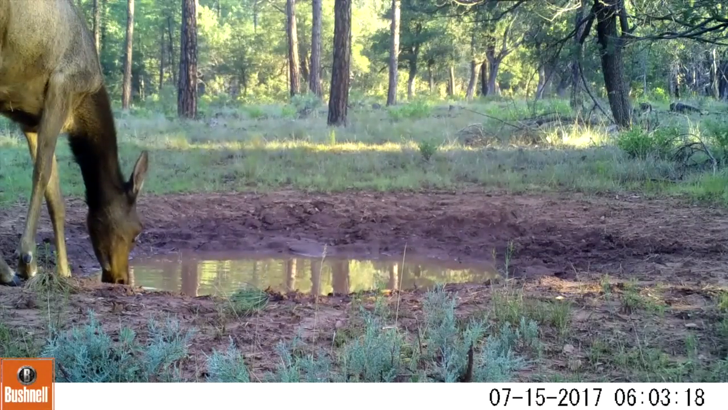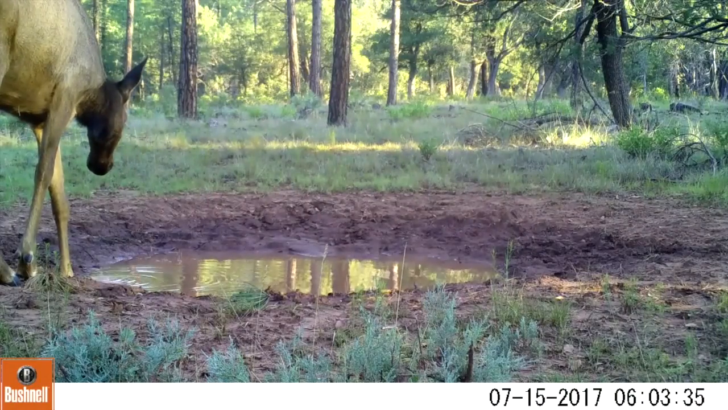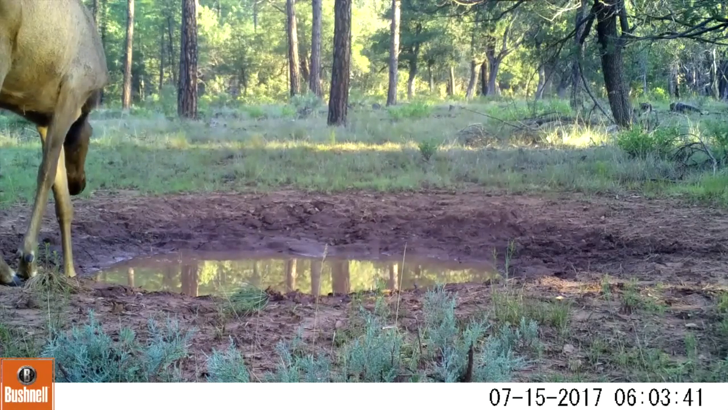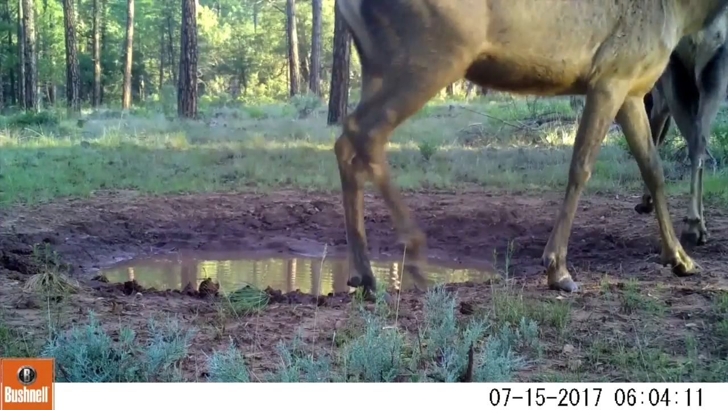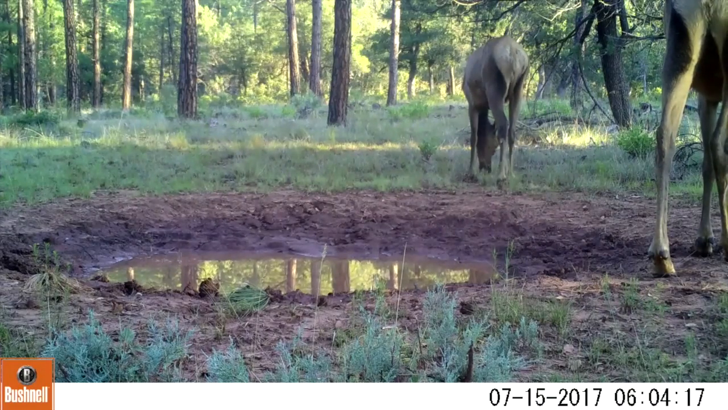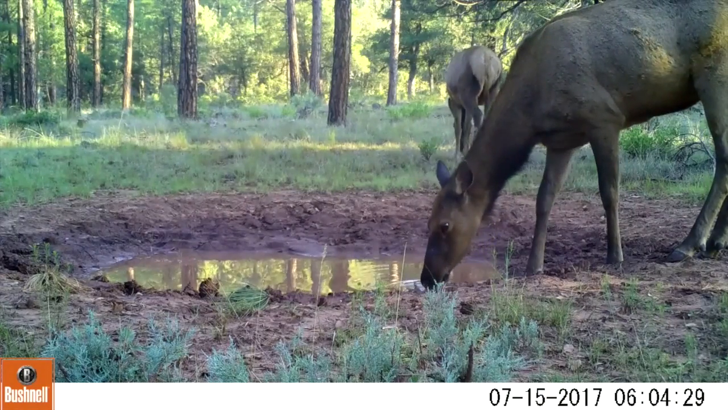Now, this is a couple days later on the 15th. This water hole is still not quite full as it's going to get. And they seem to be up there in the evening quite a bit. Of course, here's some more cows coming in. And again, it's 6 o'clock in the evening.